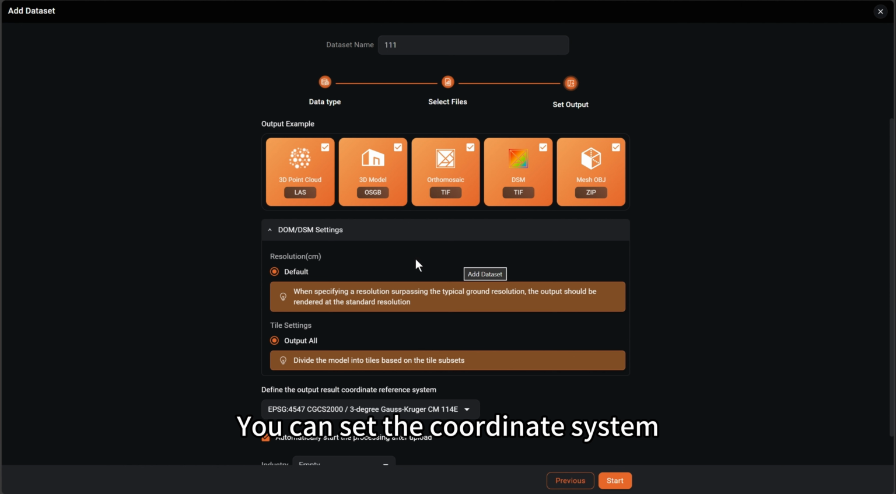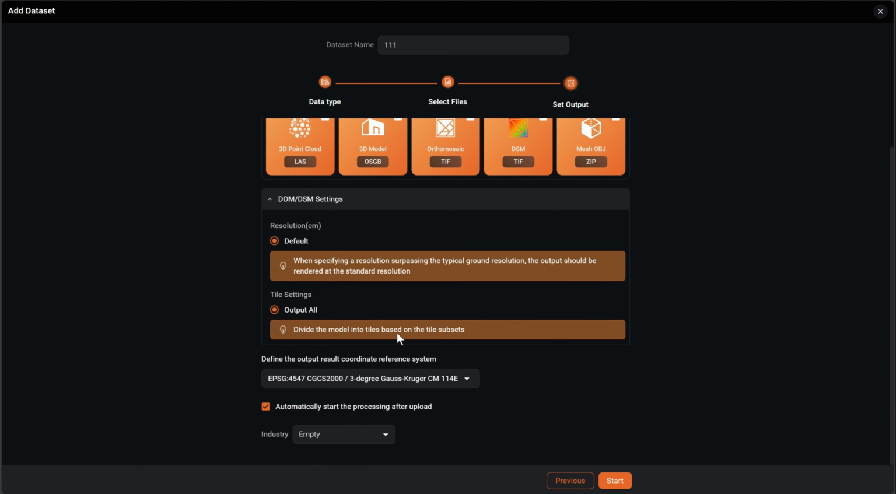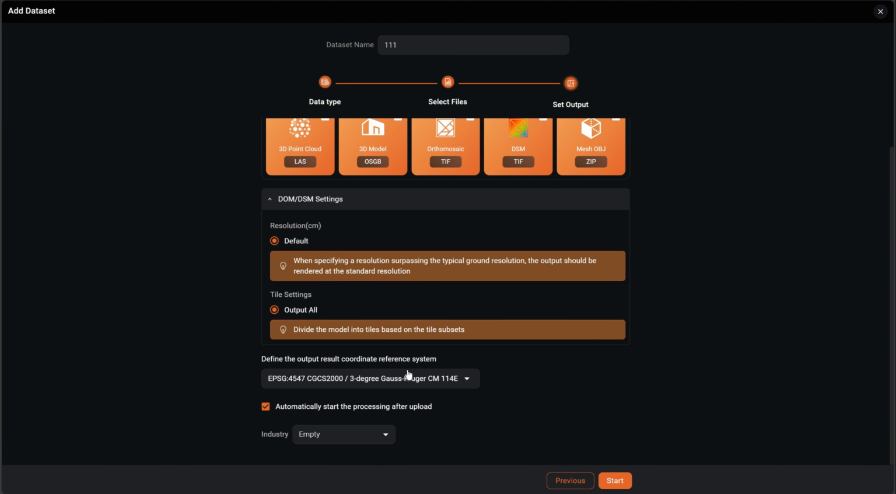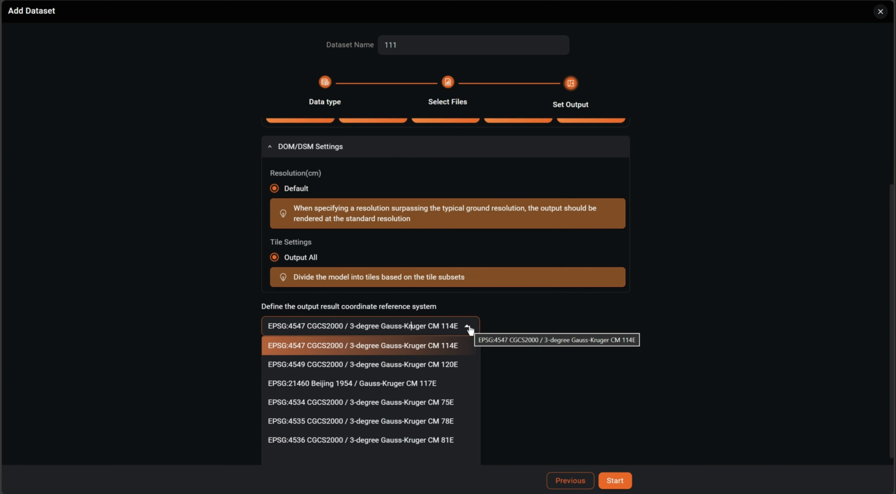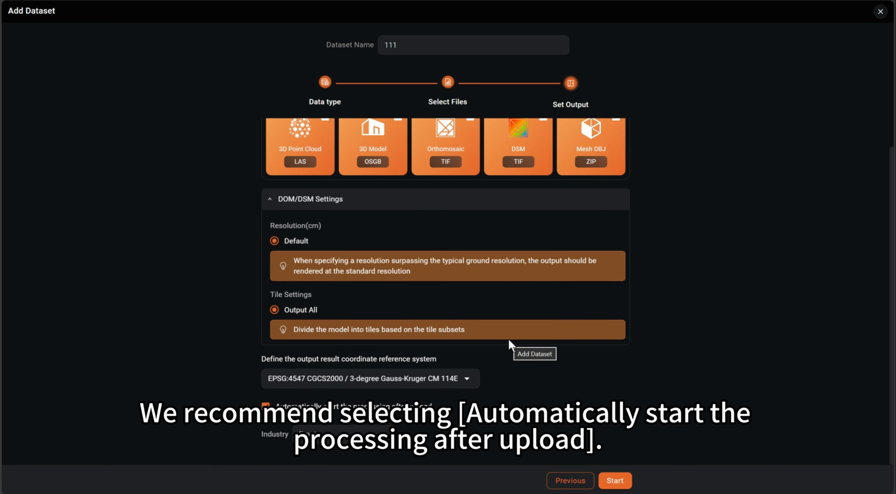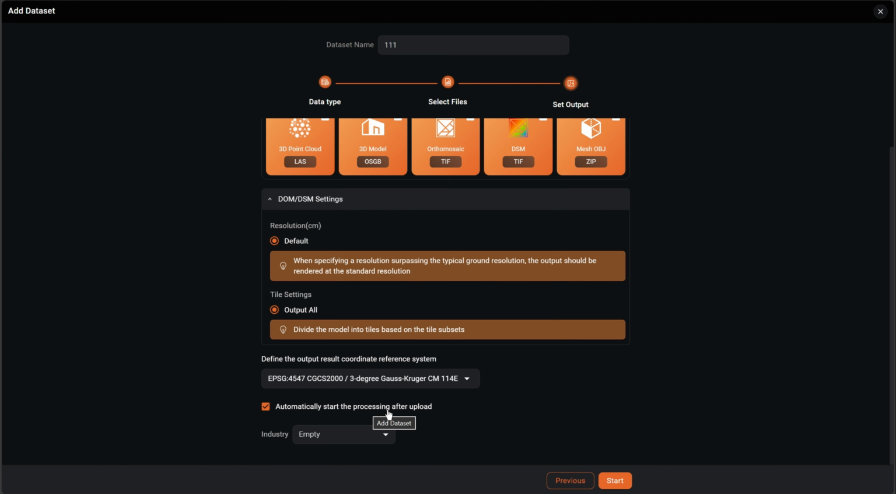Below, you can set the coordinate system. CoCloud supports major global coordinate systems and quick EPSG code search. We recommend selecting Automatically Start the Processing after upload. Once confirmed, click Start.